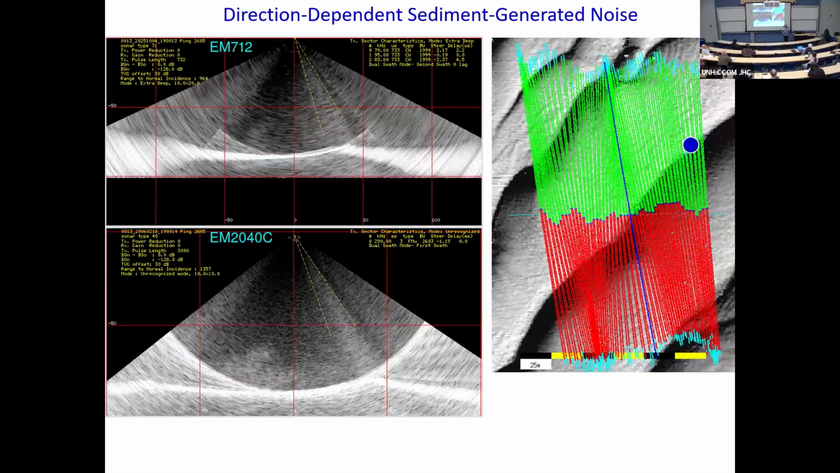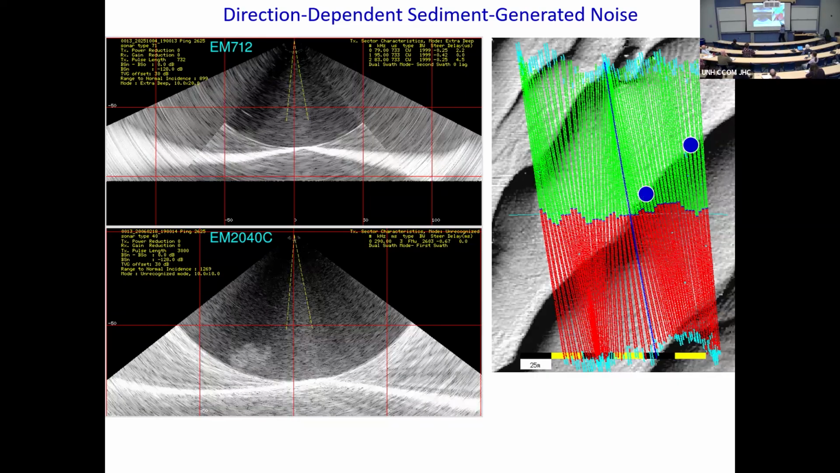So just to sort of, let's stop it for a second. See that noise zone there? It's pointing at this crest. It's the same on the 712. And at starboard side, there is the crest. Go forward to here. Notice that it's now in the middle. Let's go back.